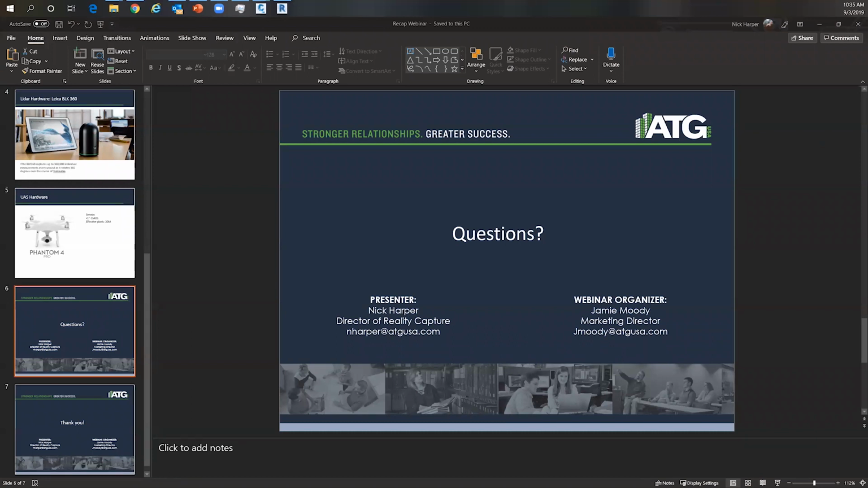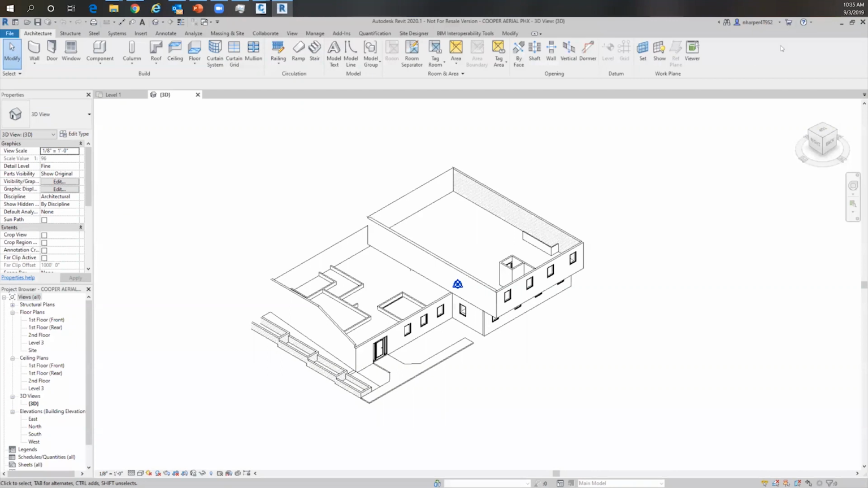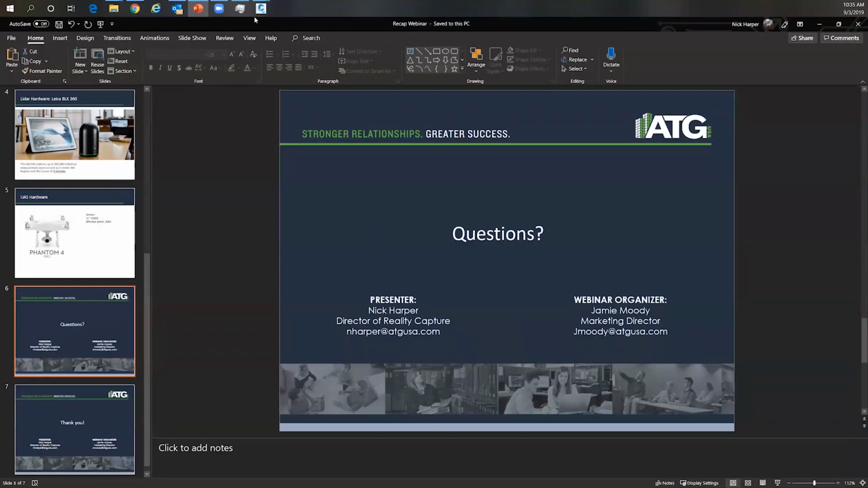So there was a question just as a kind of a repeat of combining that data. So we had the BLK-based scans that were already registered. And then we have the LAS file, which was from the drone data. So I'll pop back over there. I'm going to go ahead and close Revit here. And we'll go ahead and I'm going to open up the Recap file. Hopefully it gets to the registration part here.